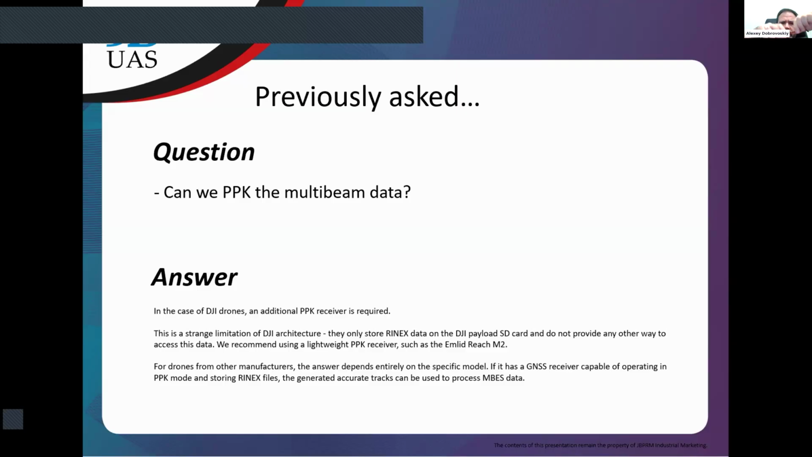In our practice, almost all our customers use the Emlid Reach M2. It is a very small receiver. I can show it in my hands.